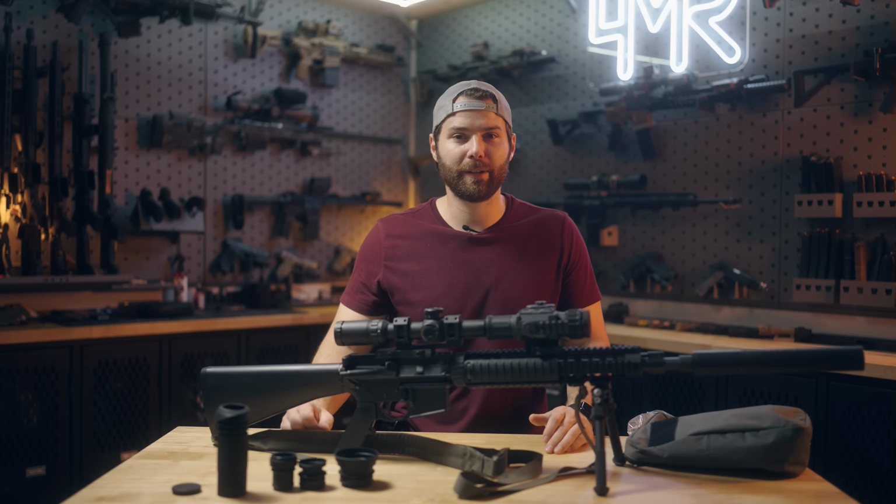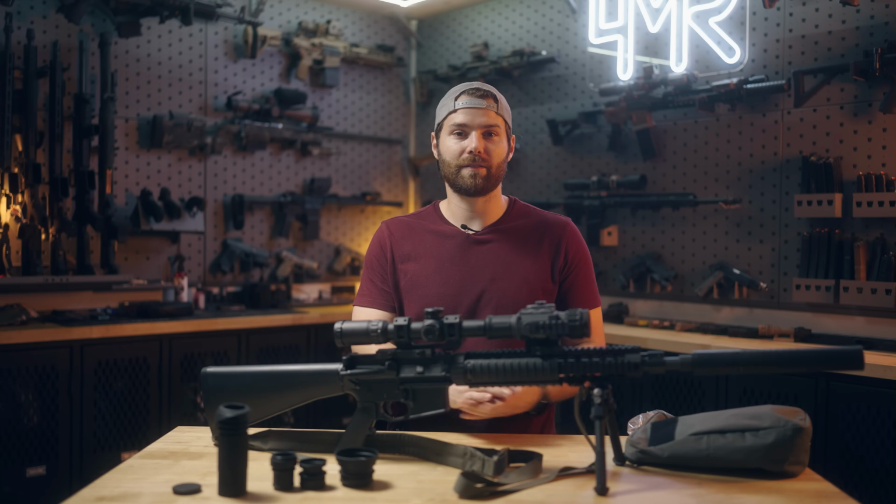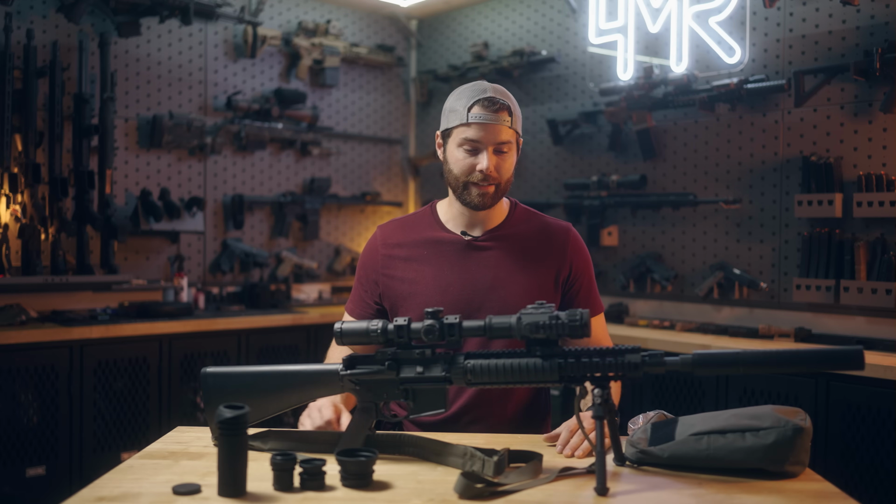In terms of reliability, I didn't notice losing any of the collimation. It is on an American Defense Manufacturing mount, so a high quality mount. I'm glad they did not cheap out on the mount. I can't stand when thermal clip-ons perform great, but then they have a junk mount, so then technically they don't perform great.